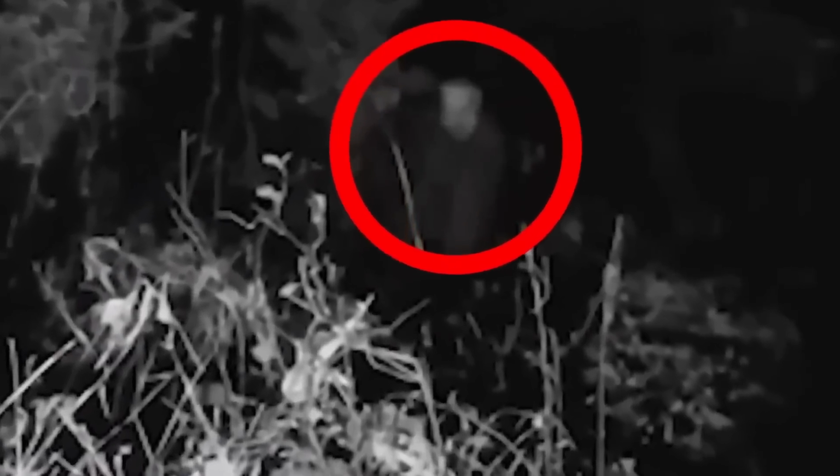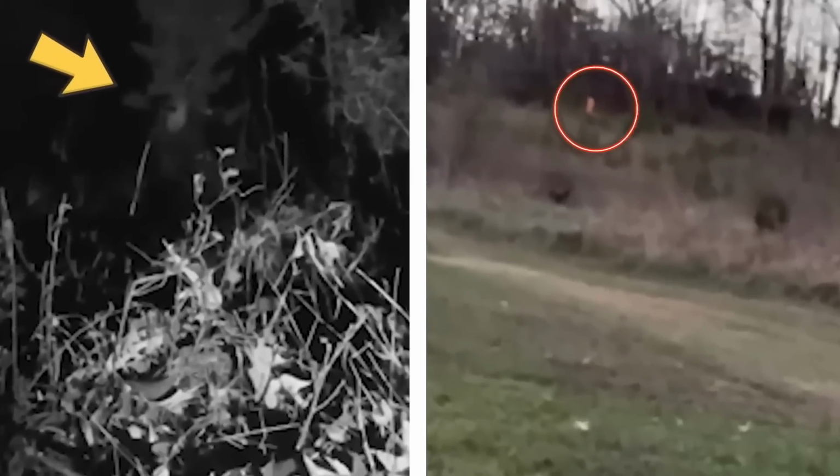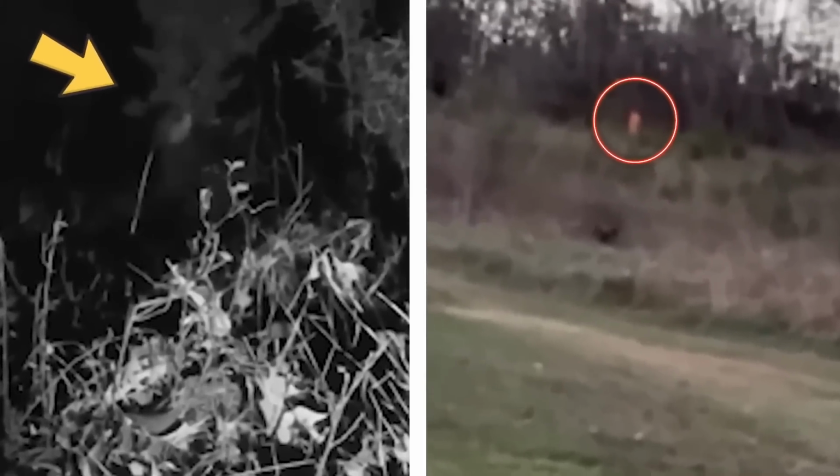He caught this bizarre creature in his backyard that looked like it was wearing some kind of freaky mask. And in the woods, he caught another creature that was glowing like crazy. It was totally nuts. But even after all that, nobody knows what those things actually were.